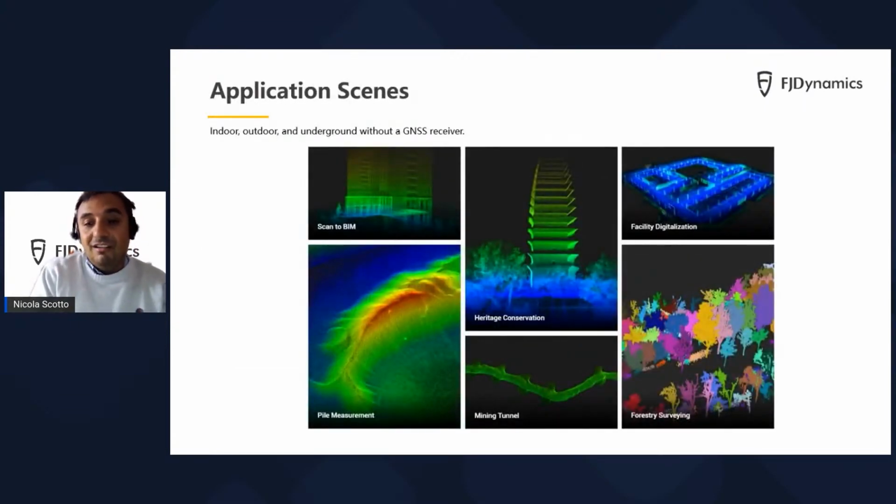Thanks to the design of our laser scanner, you can address different types of application, of course in mining, like stockpile and surveying mining tunnels. You can address forestry applications, and thanks to Trion S1, you can digitalize whatever type of facility, like a manufacturing plant, a warehouse, or silos. The system can work both indoor and outdoor without the need of GPS.